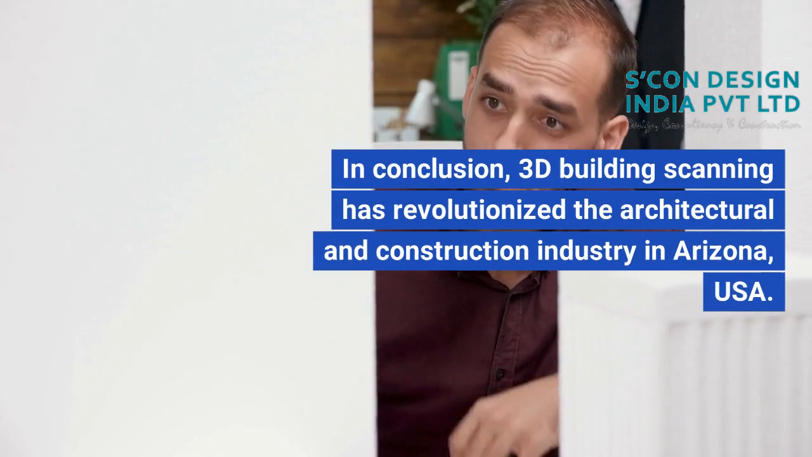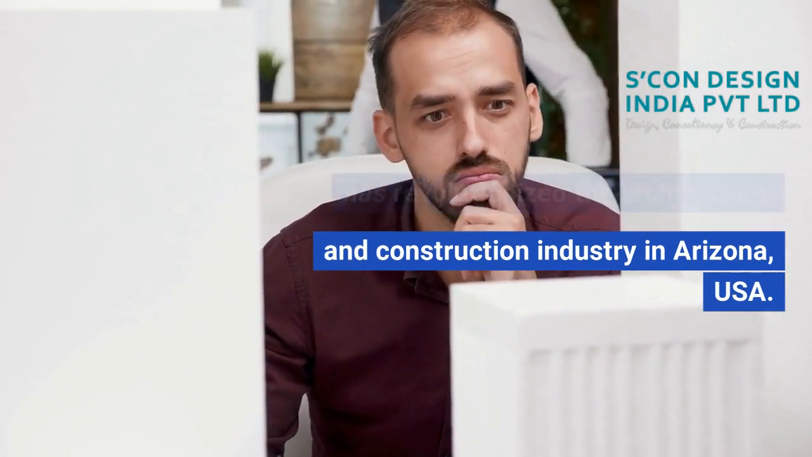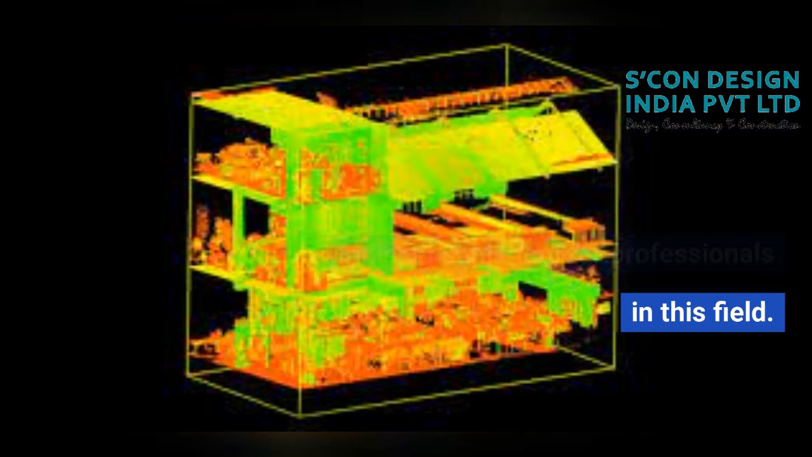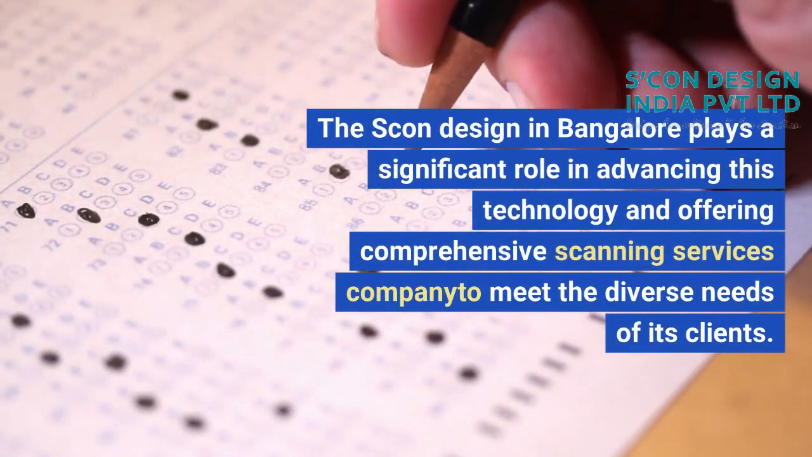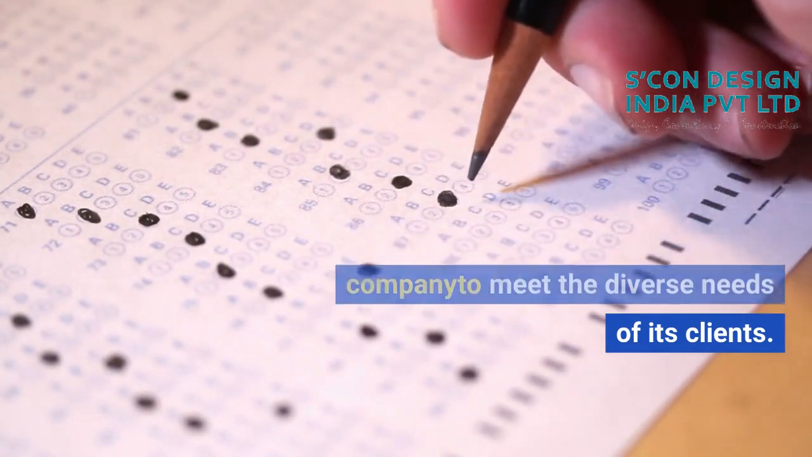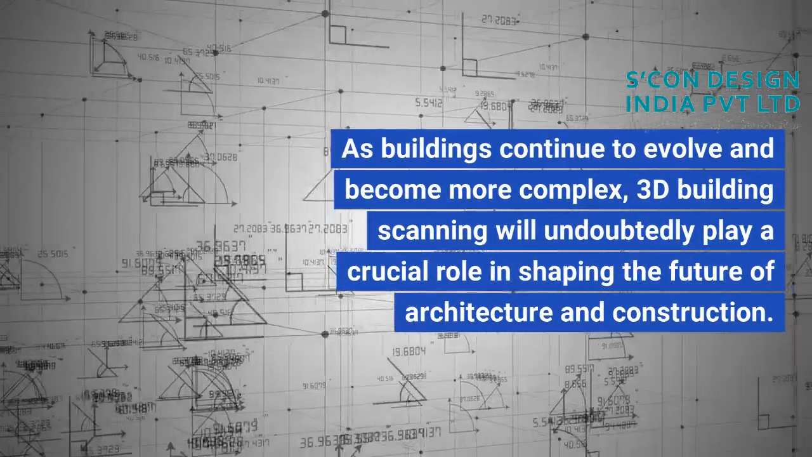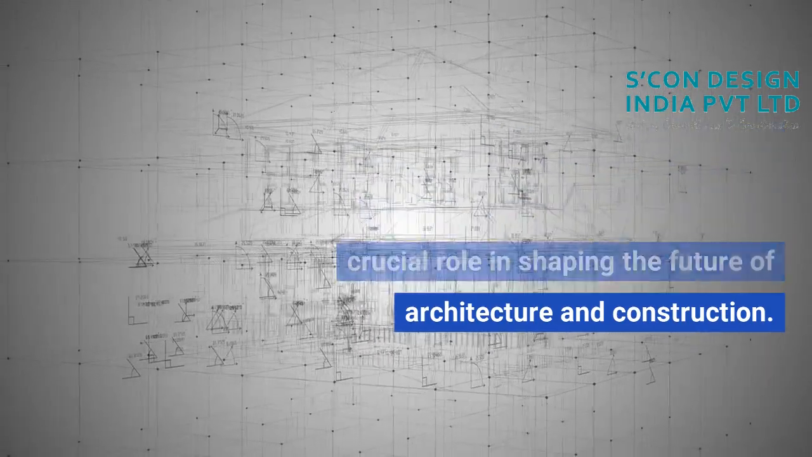In conclusion, 3D building scanning has revolutionized the architectural and construction industry in Arizona, USA. With its accuracy, efficiency, and ability to provide valuable insights, this technology has become an indispensable tool for professionals in this field. The SCON design in Bangalore plays a significant role in advancing this technology and offering comprehensive scanning services to meet the diverse needs of its clients. As buildings continue to evolve and become more complex, 3D building scanning will undoubtedly play a crucial role in shaping the future of architecture and construction.